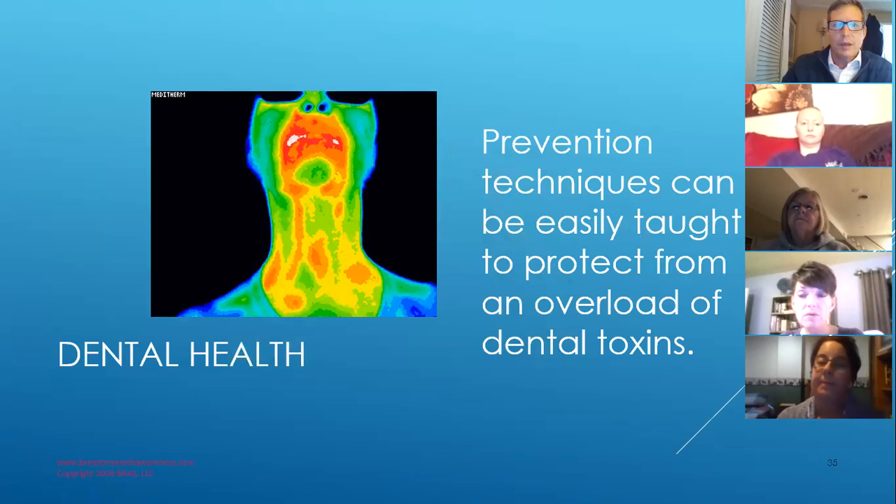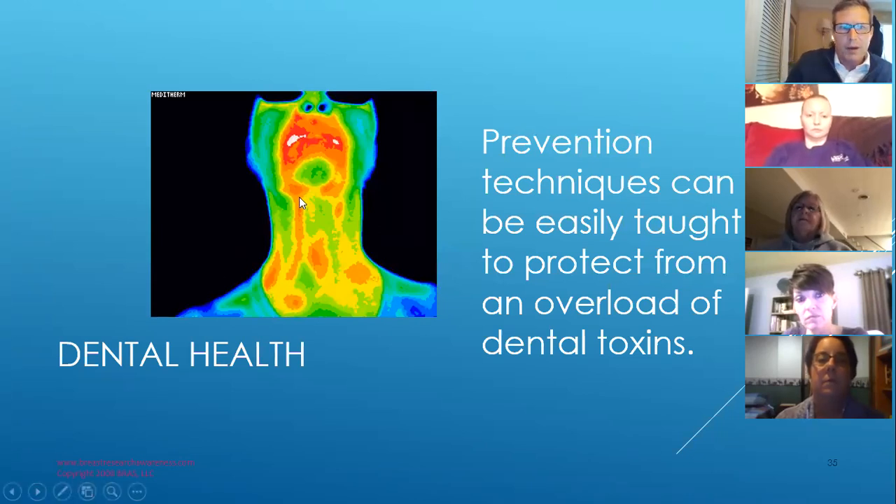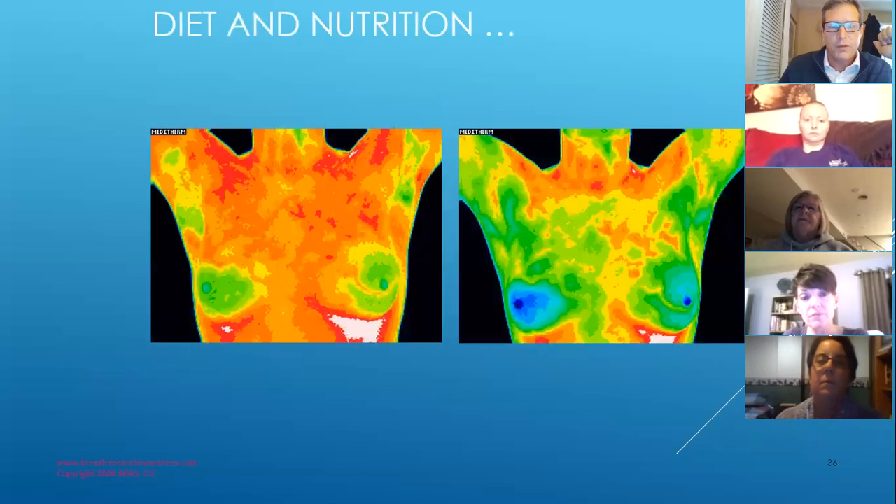So again, a lot of this stuff is subclinical. It's not visible to the naked eye. You run an X-ray through the mouth, it will not show this. But what you're seeing is inflammation in the mouth with drainage coming down from the mouth into the lymphatic system. Is that valuable information? Absolutely. That's stuff that you can go in and say, okay, I know I've got toxins coming down. Let's do some things to fix that.